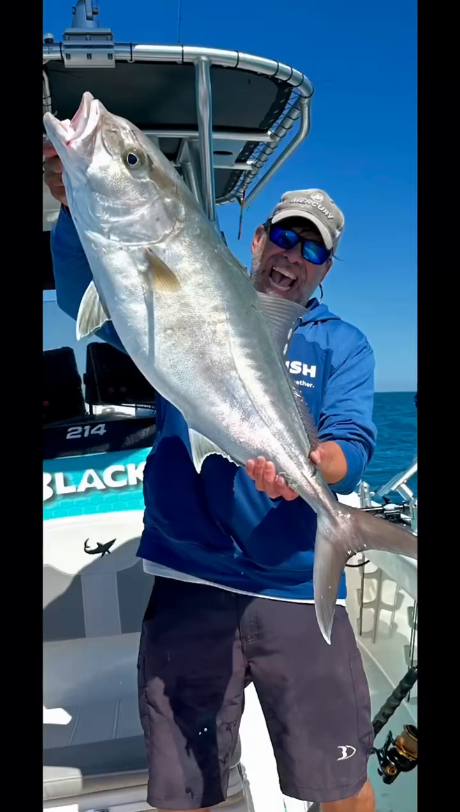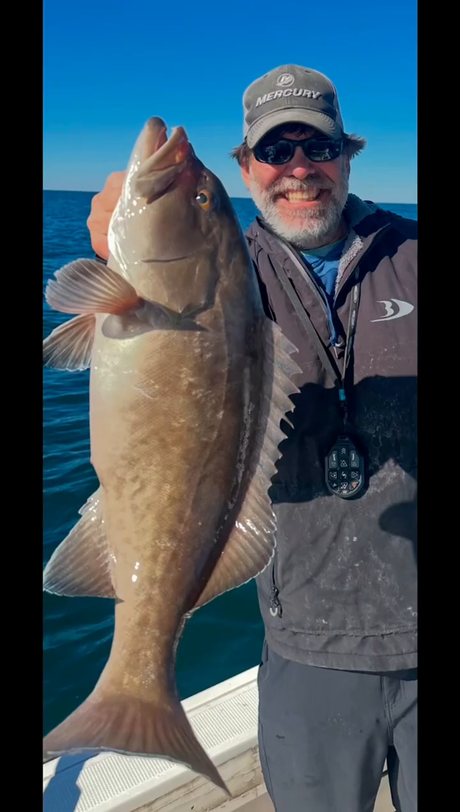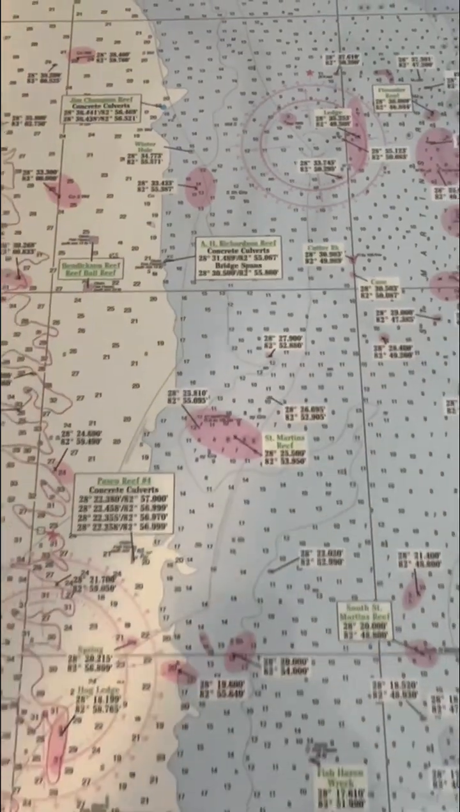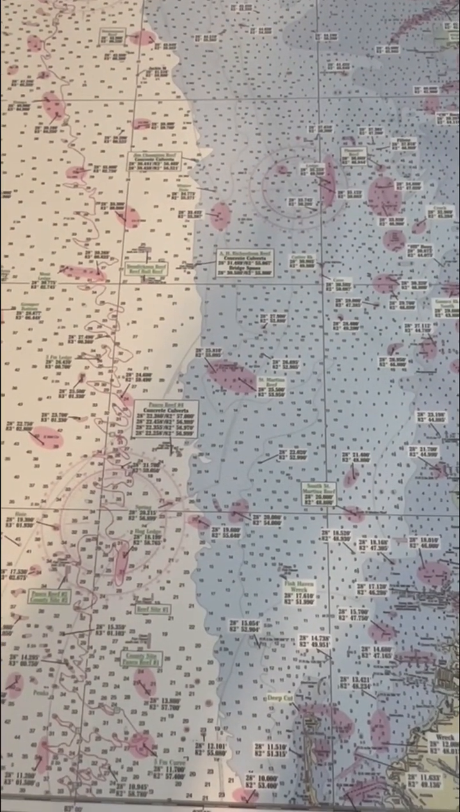So a lot of people are now following me down here in Florida, and a lot ask, well, how did you find all the spots to catch all these nice big fish? Well, it's like a lot of other places that you might want to start checking out. I started out first going to a bait shop and just getting a local map. On it, it's got some of the artificial reefs. I punch in the lat/longs, get myself some waypoints, and just get out there and start fishing.